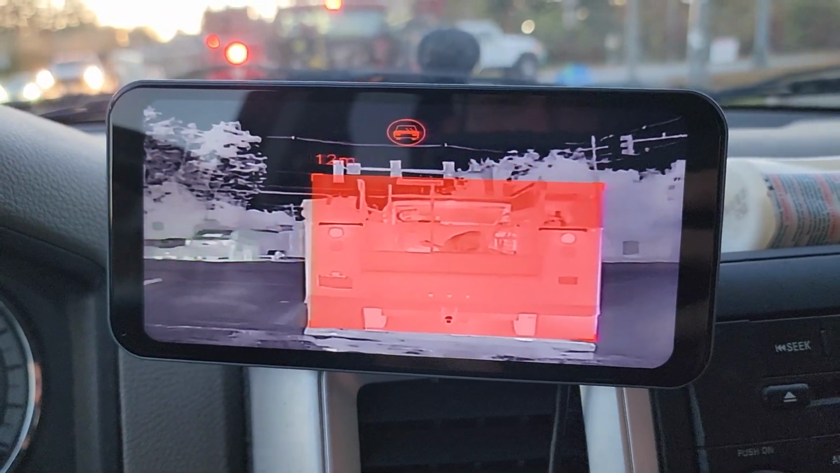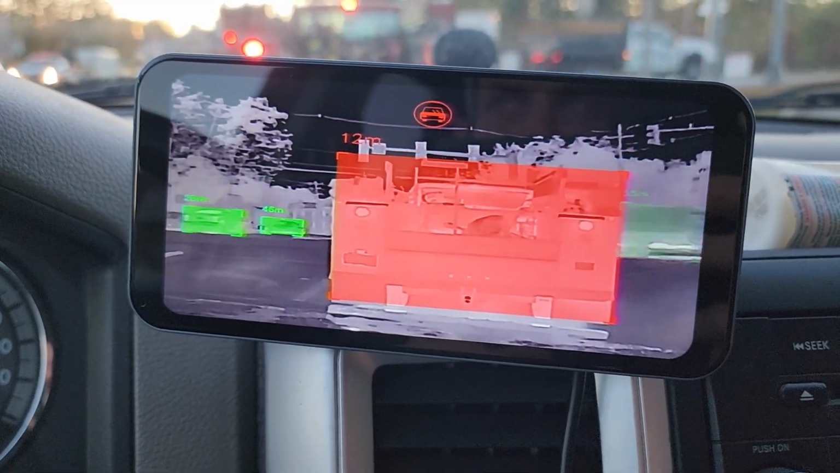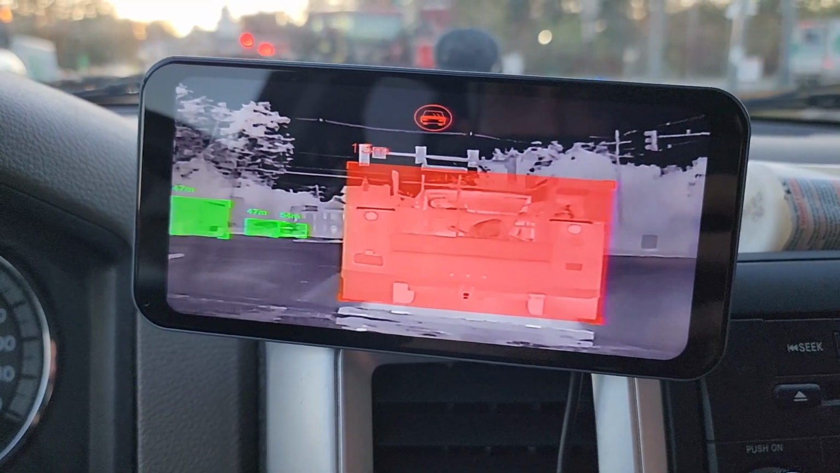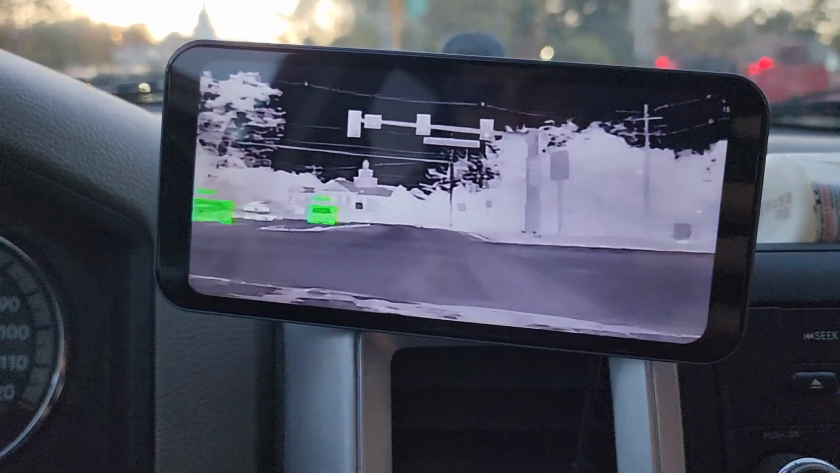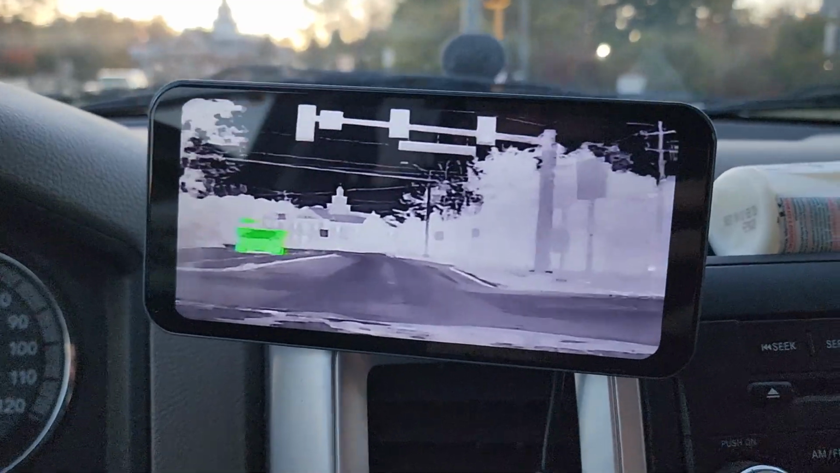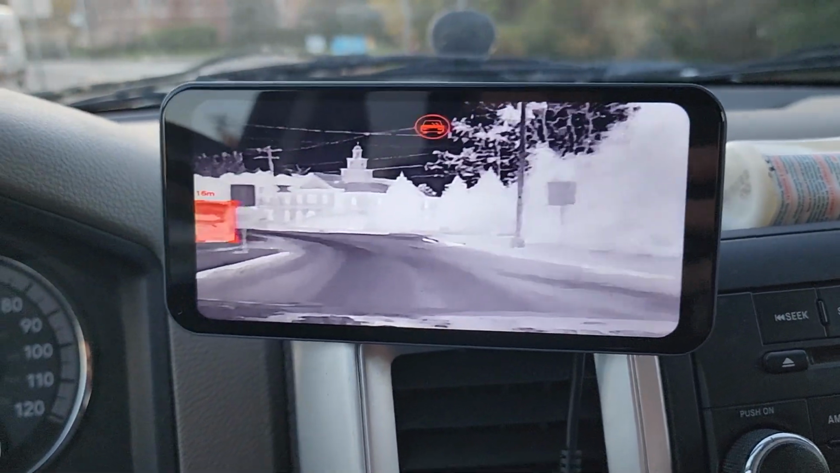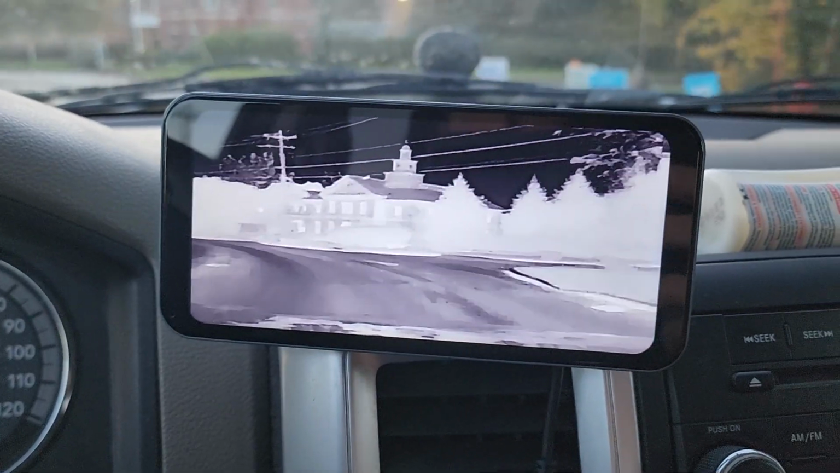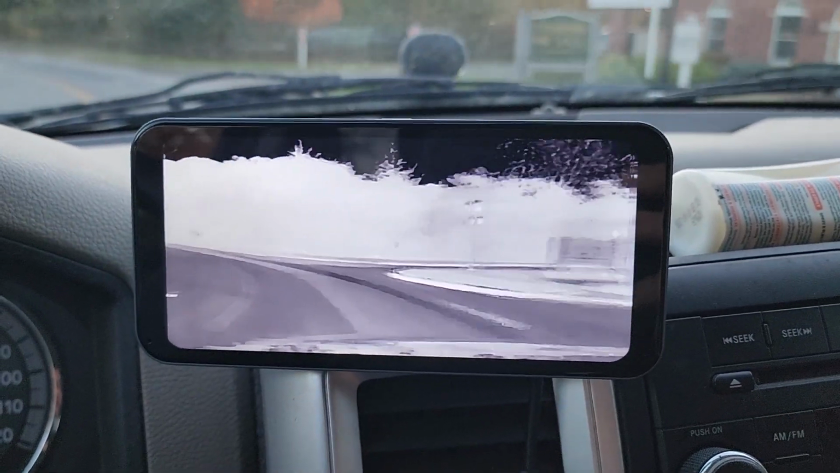So if you're using this to help you in an accident situation, for evidence or proof or anything like that, unfortunately, you're not going to get that. So it would be nice if this had a more standard dash cam operation in the daytime and then would switch to the thermal and infrared at night. But it does leave this definitely a little bit limited.